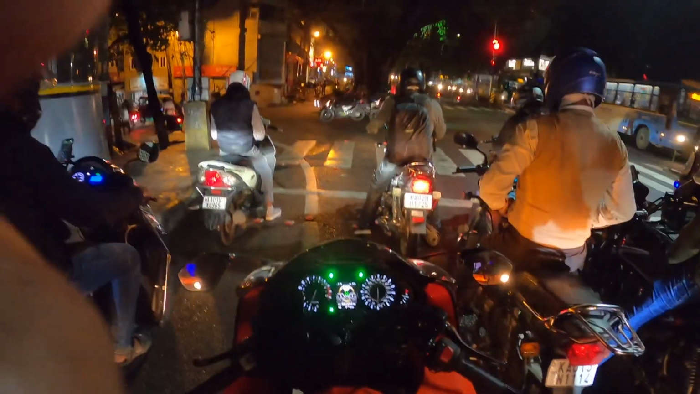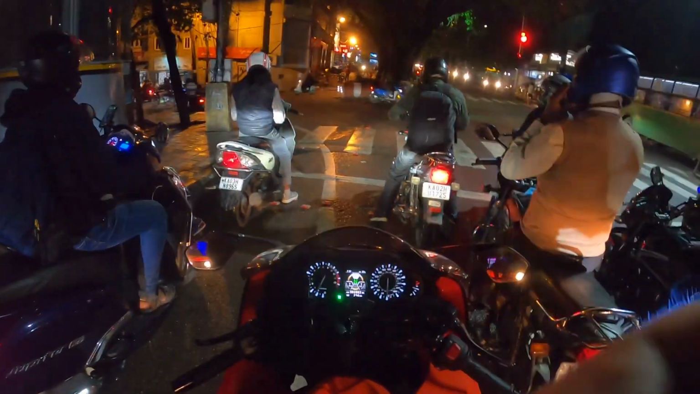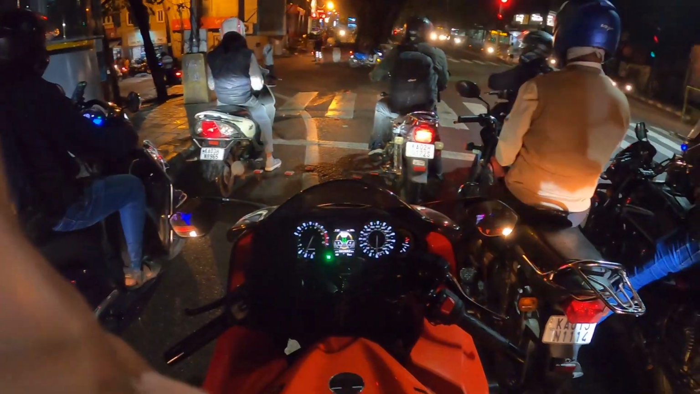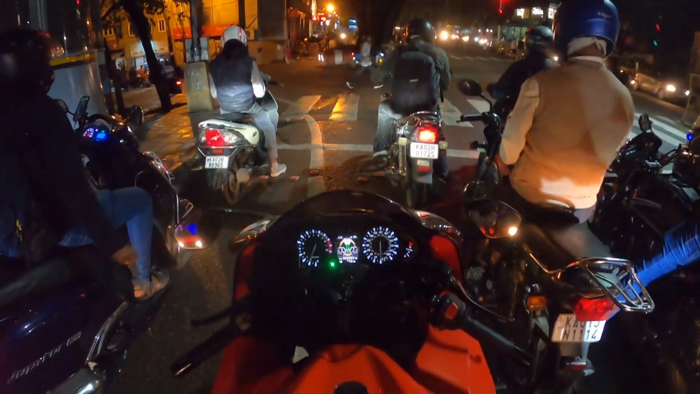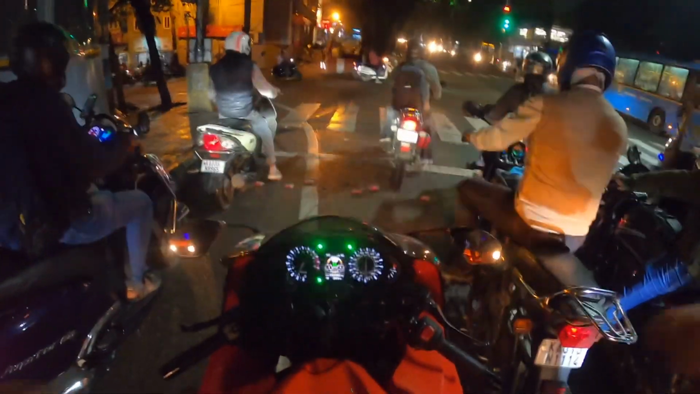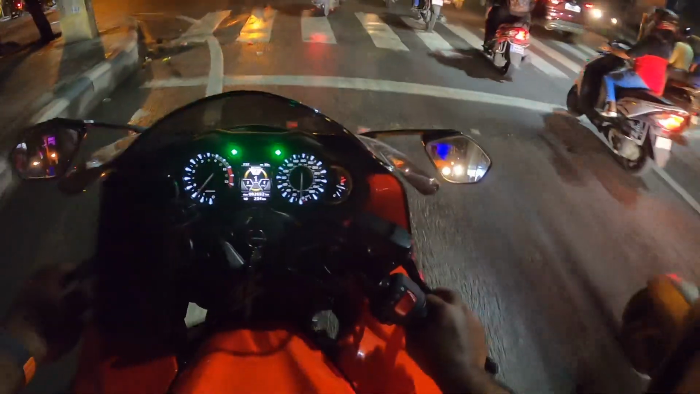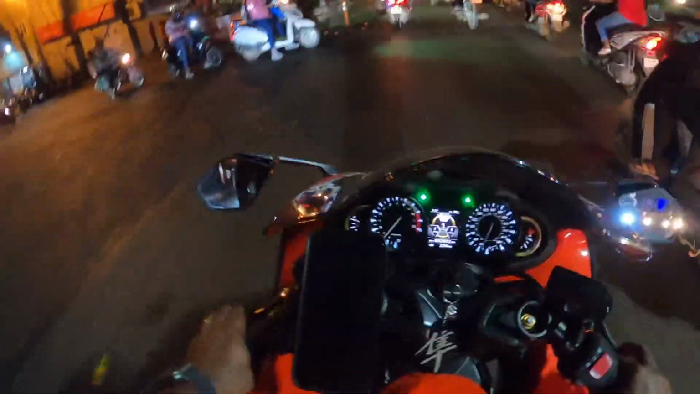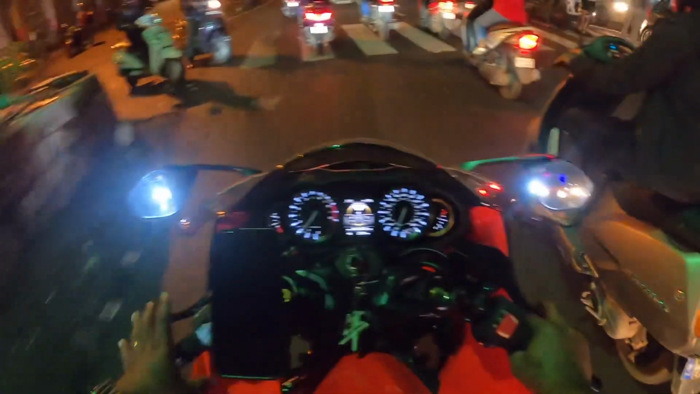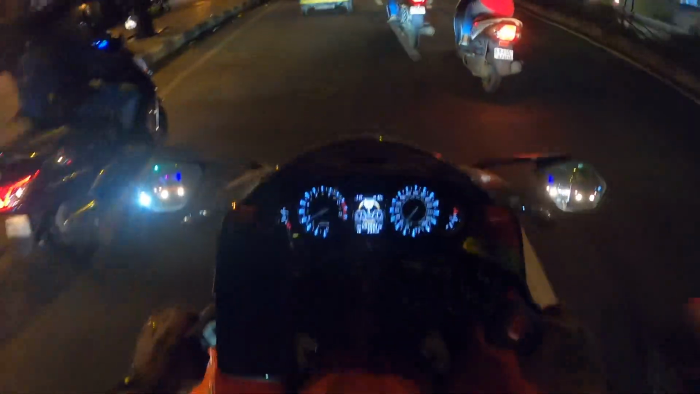I think this is a proper view, but what is happening is, I think this is good, but only because of this cable touching I'm having a problem. That shouldn't be an issue.